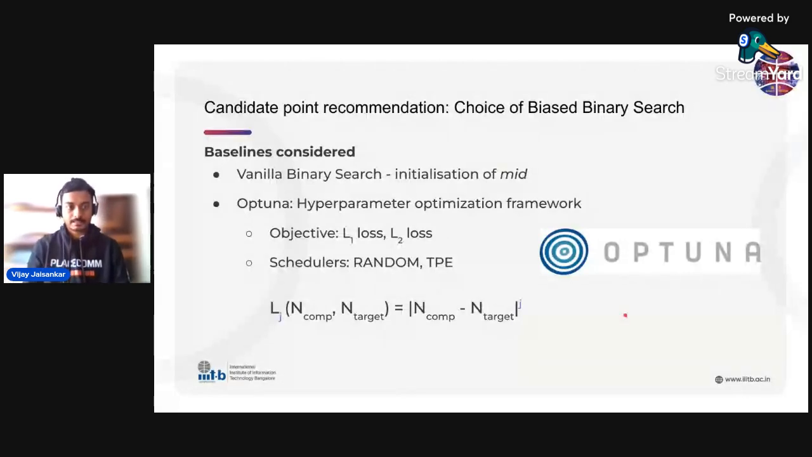We also try different baselines like vanilla binary search, which is a small modification of the biased case we looked at earlier. And we also tried out Optuna, which is a very famous hyperparameter optimization framework. That takes different schedulers and different objectives and the budgetary constraints of number of queries requested earlier, and we have optimized it on the following loss. This is what we call the LJ loss.